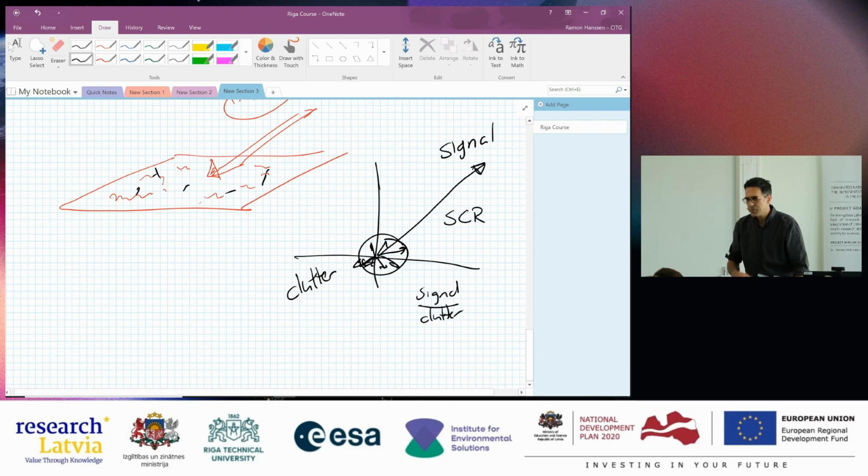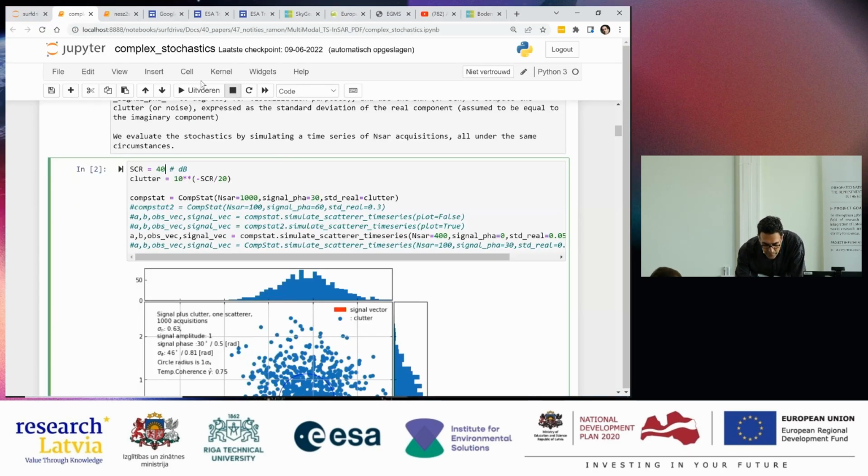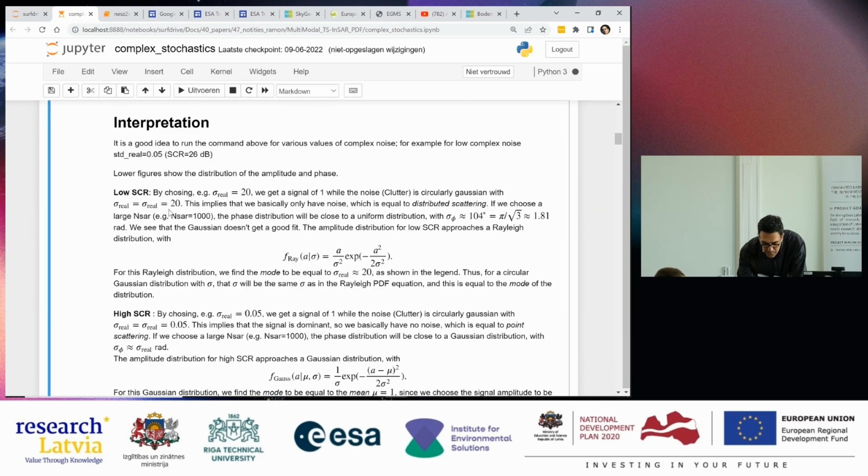Now, we usually express it in dB. If that number is big, I have a very strong signal and very low clutter, very low noise. If that number is small, I have relatively a lot of noise. Now that is what I try to do over here. So I'm going to show you now what happens if I have a high signal to clutter ratio.